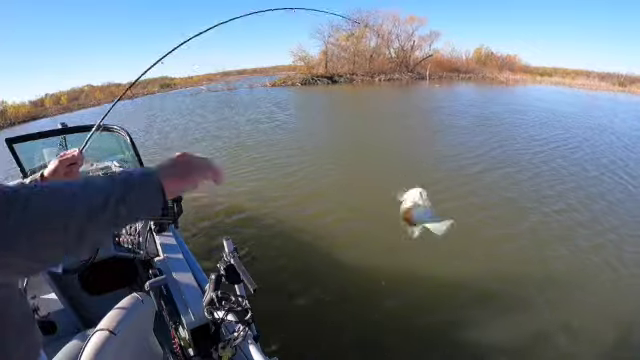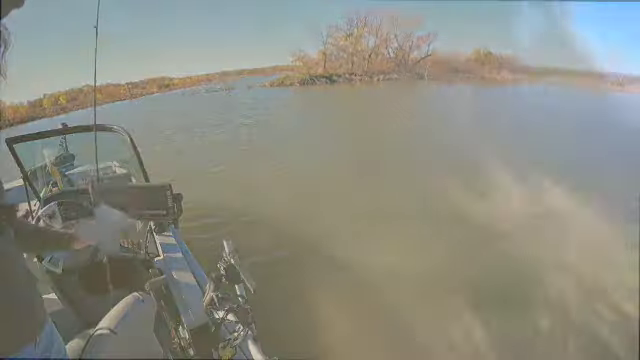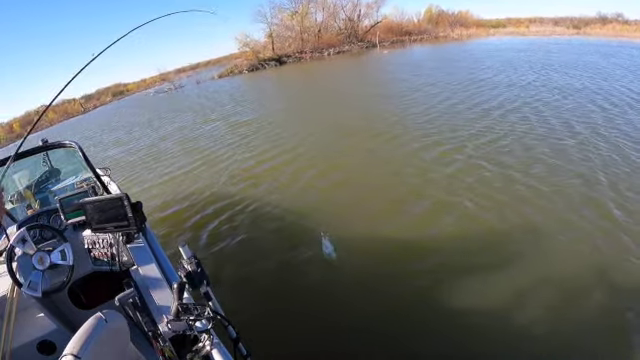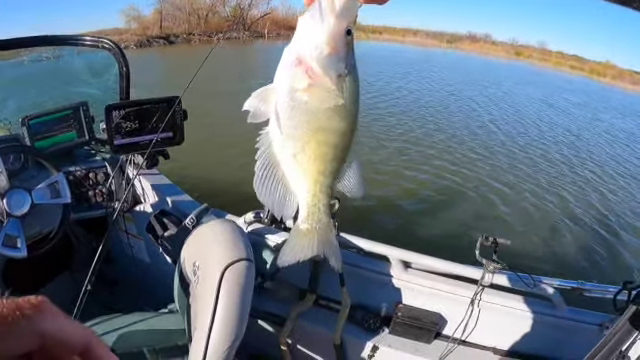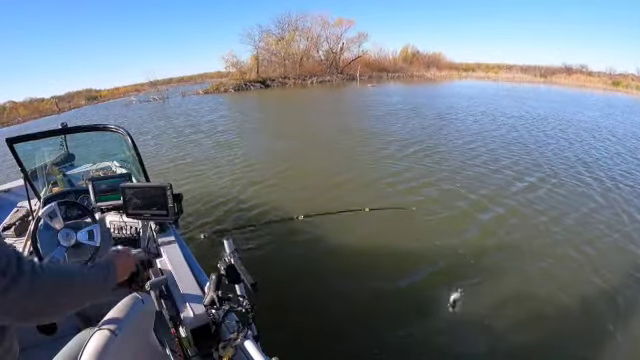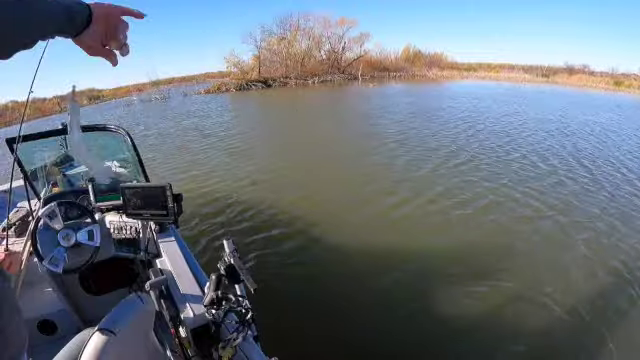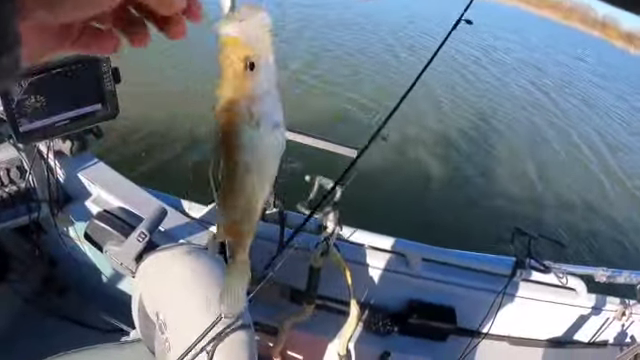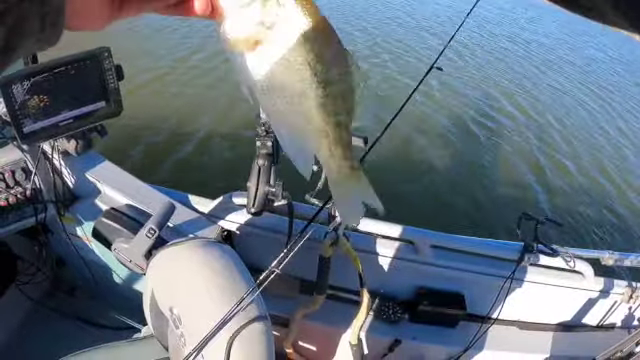Oh, looky, it's a nice slab. Can't complain about that. Oh, here we go. Oh, this isn't such a big one. That's okay, it's still a crappie. I'm gonna see if he's 10 inches or more. They've got to be at least 10 inches to be legal.